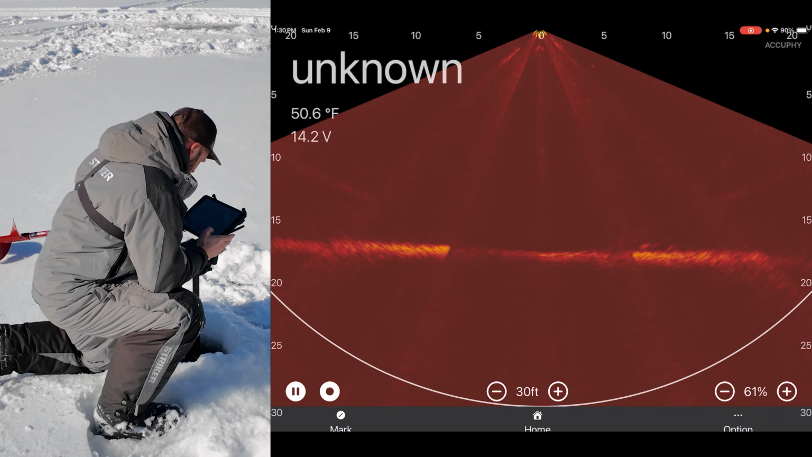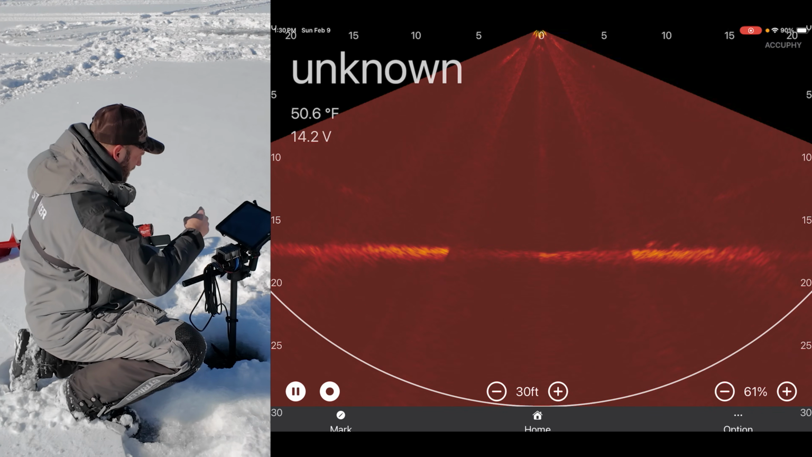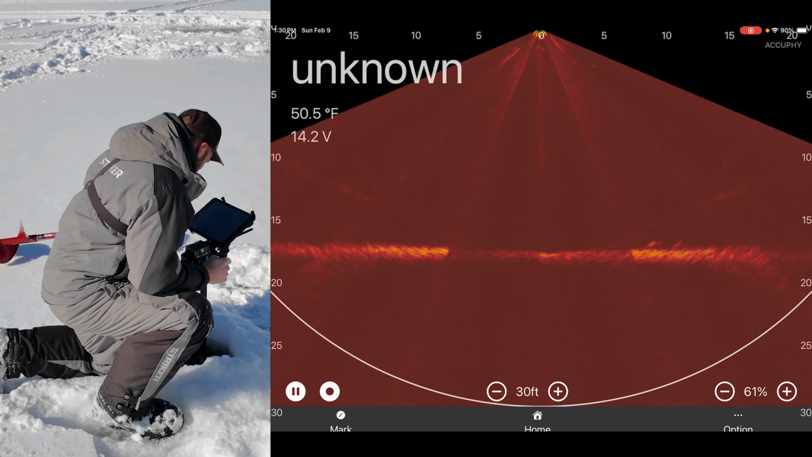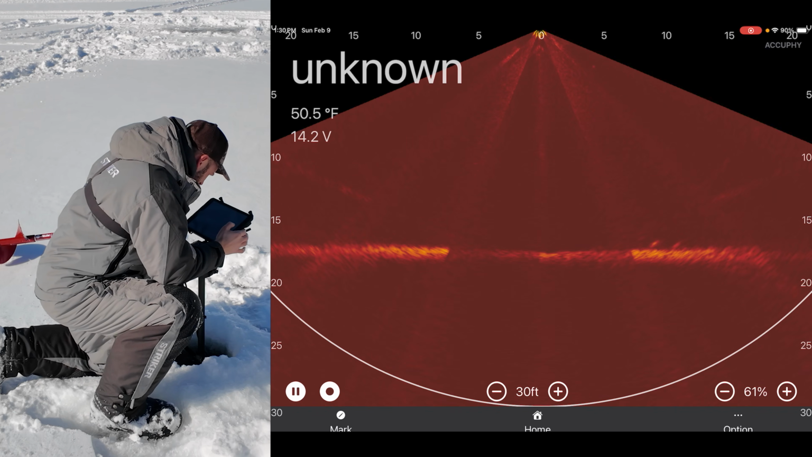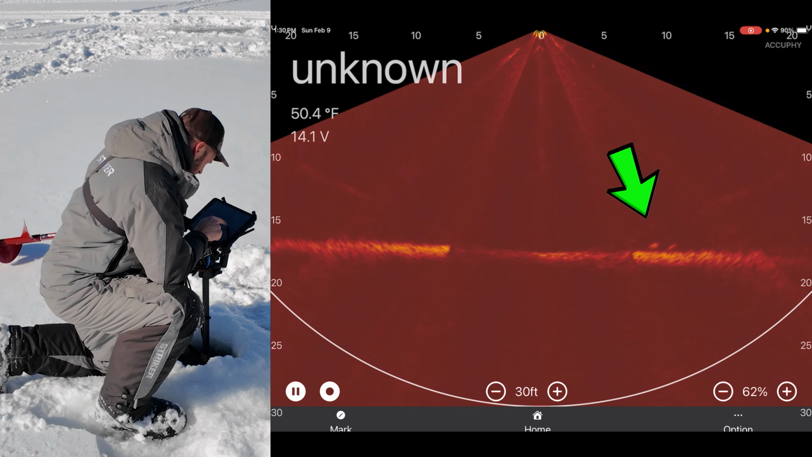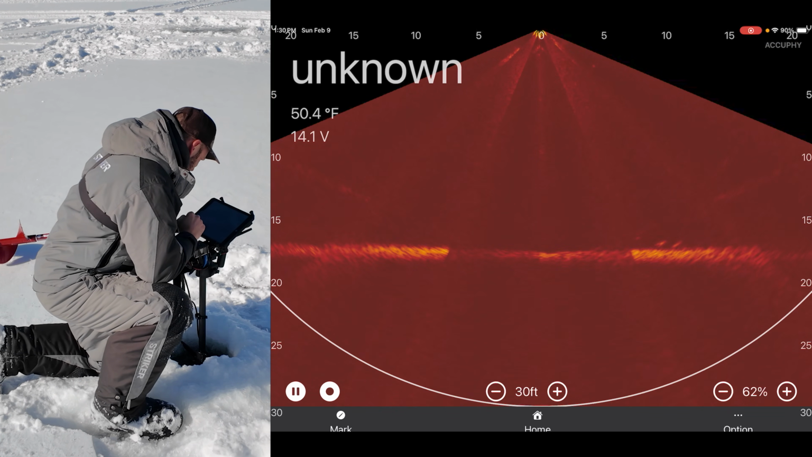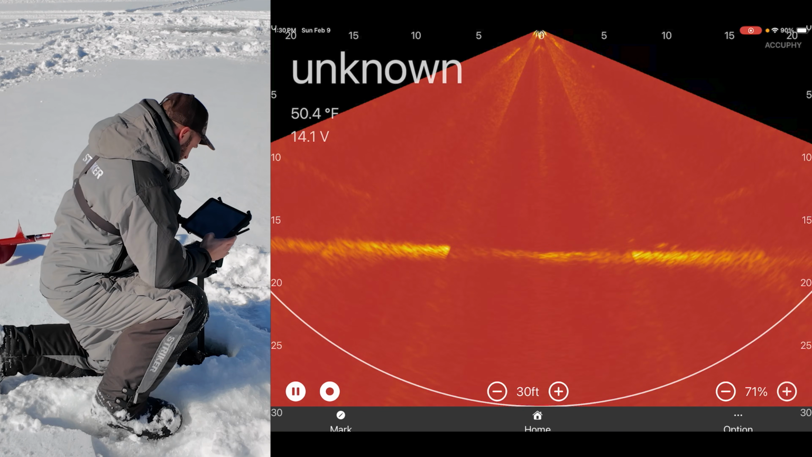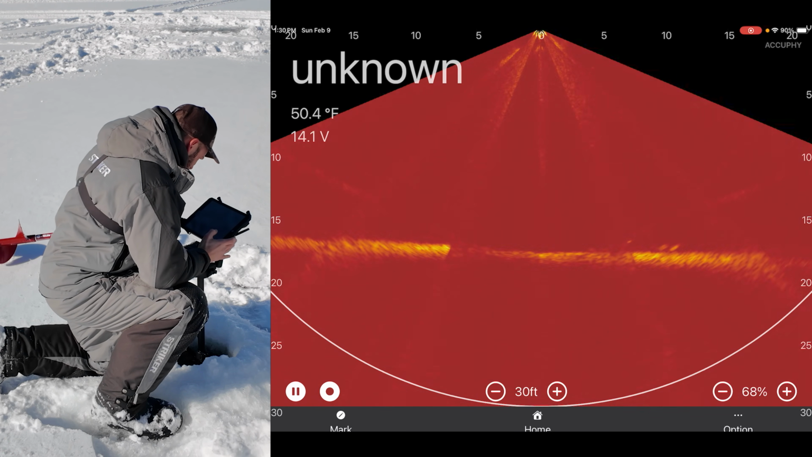No clue how deep we are, but I don't think it's 30. Oh, we can see the bottom there. So there we go. We can see the bottom. Oh, it looks like there are little fish on the bottom there. You can kind of see over here on the right. This is what it looks like in down. We can keep turning the contrast up and making a hotter return and image.